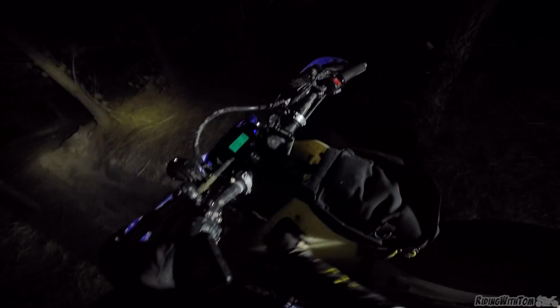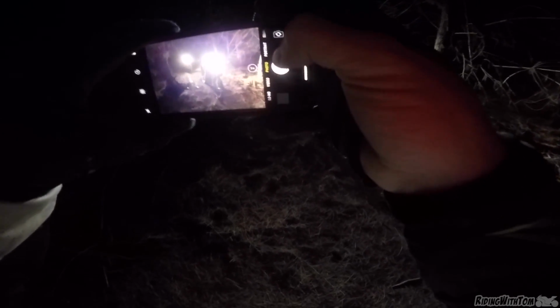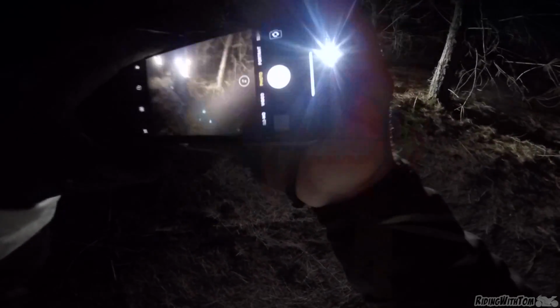I'm gonna take a photo. So this is how it connects. Just disconnect that, no more headlight, and then get a shot. Oh yeah, you can see. Yeah, just like that. That's great. Go.